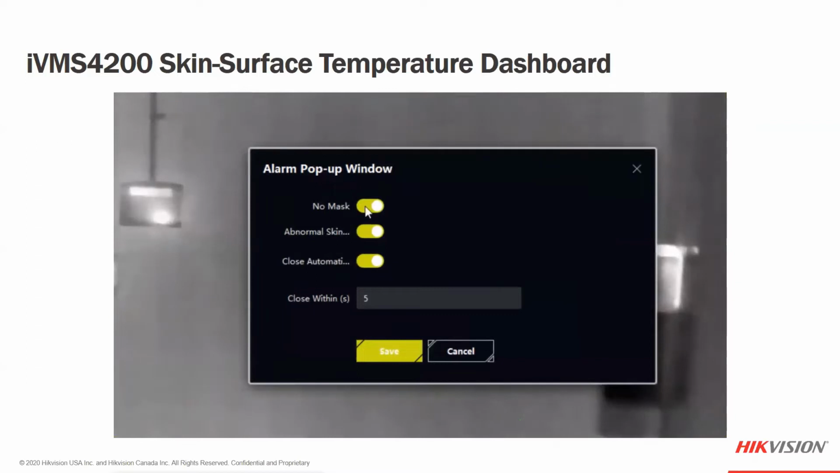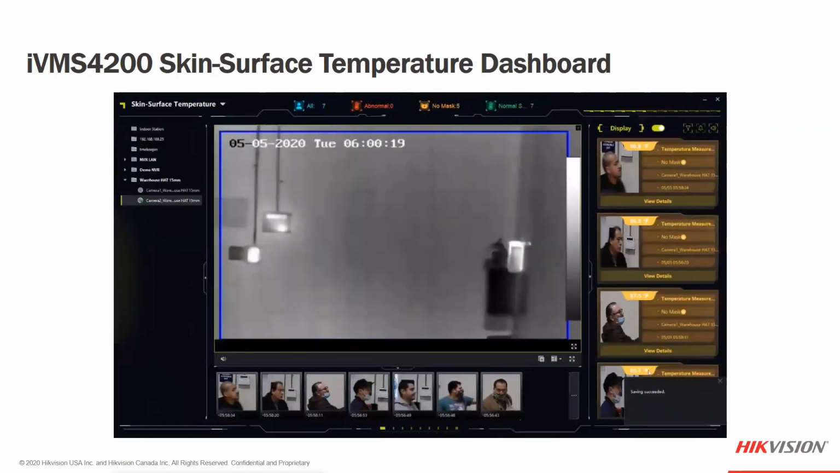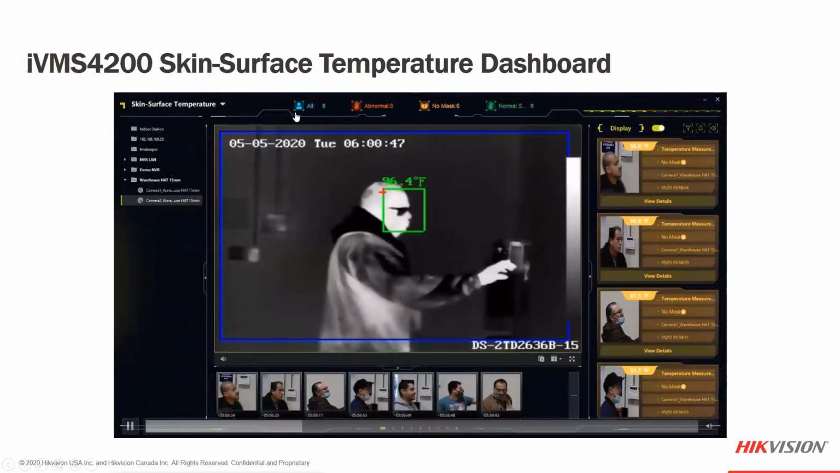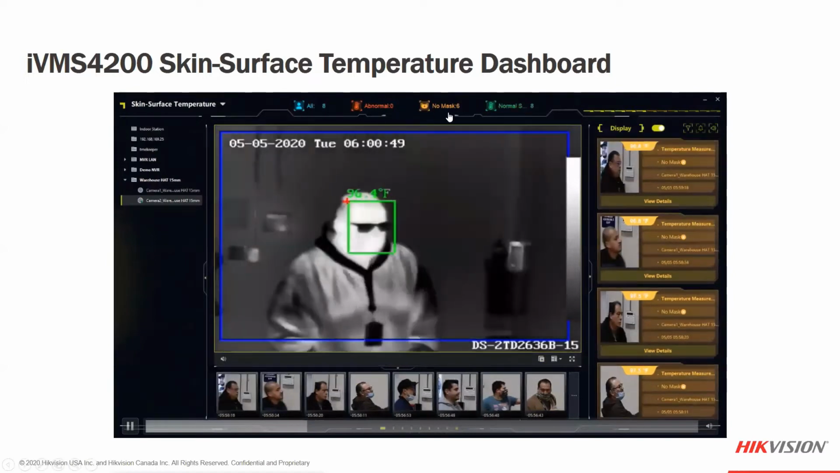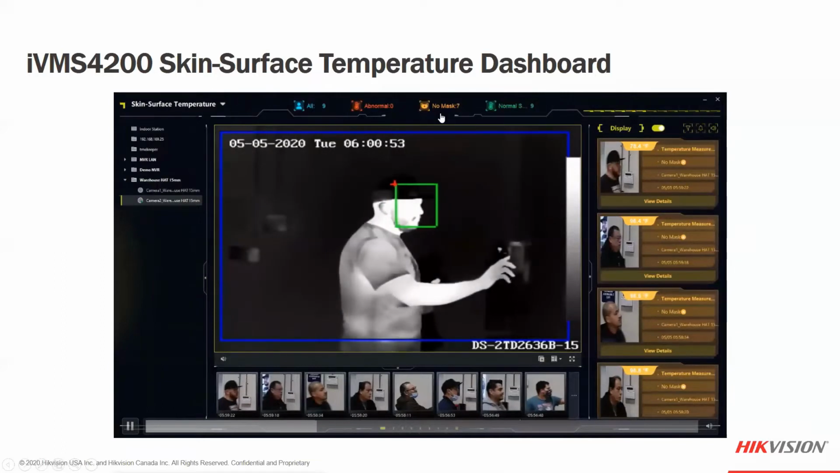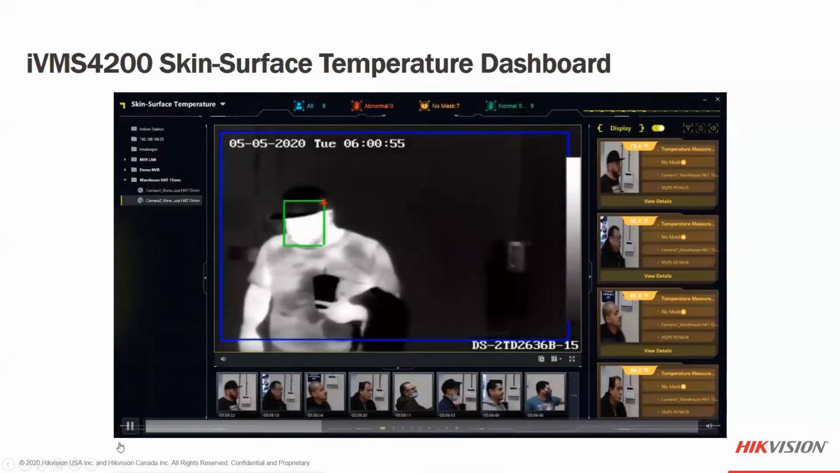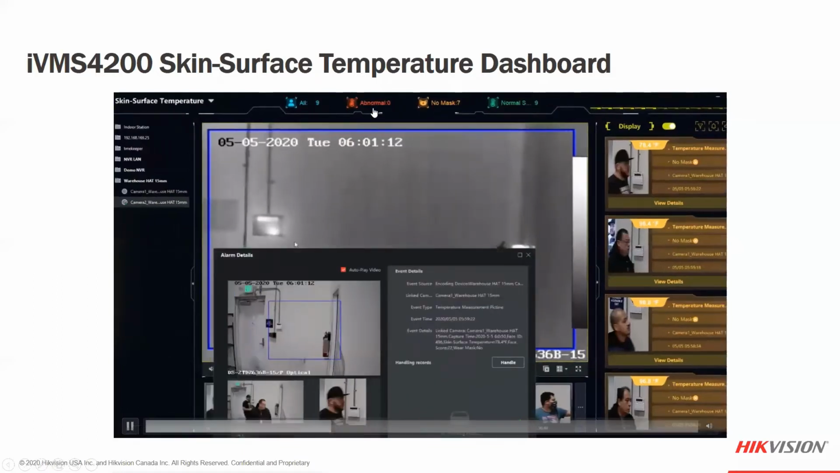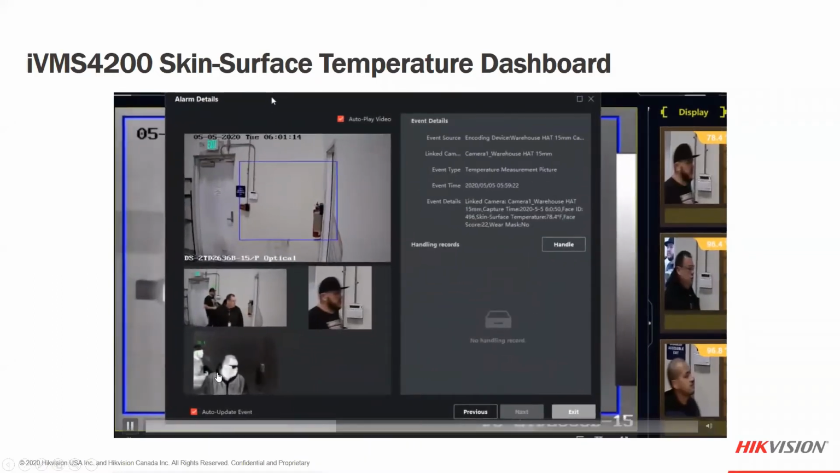We will also be able to see some abnormal temperatures that would come up on the side, normal temperatures, abnormal temperatures. And if you look across the top of this dashboard, these are going to be the number of people screened. So this is our complementary software. It does actually help as a live monitoring situation.